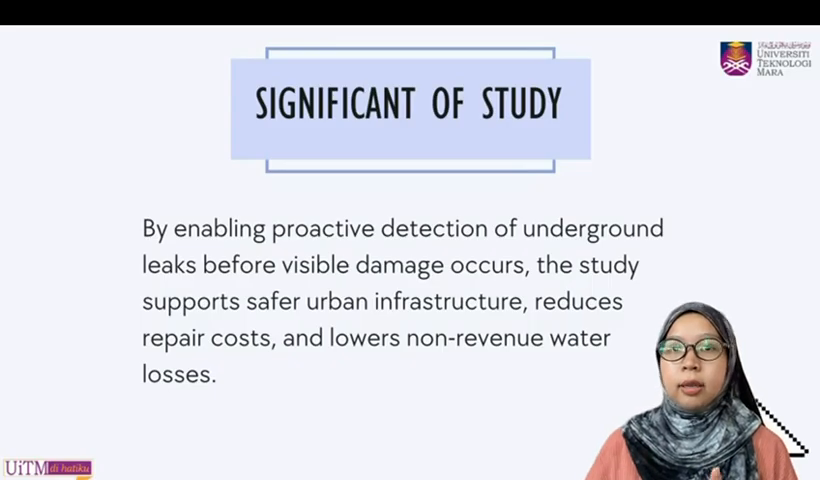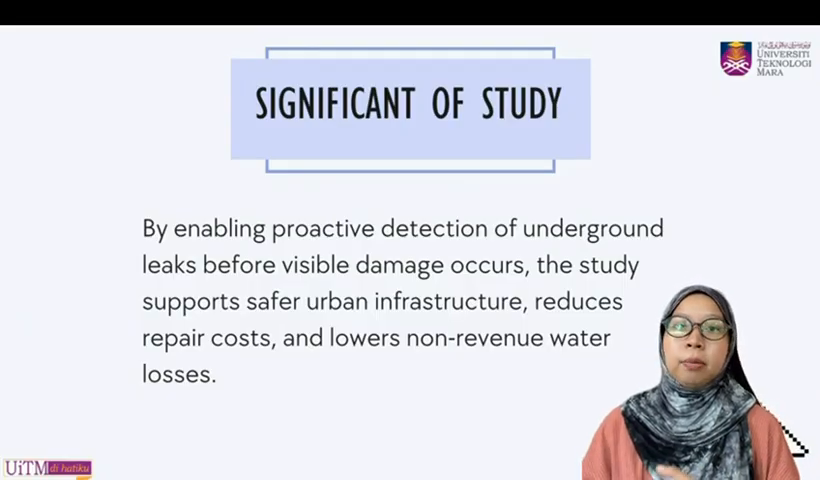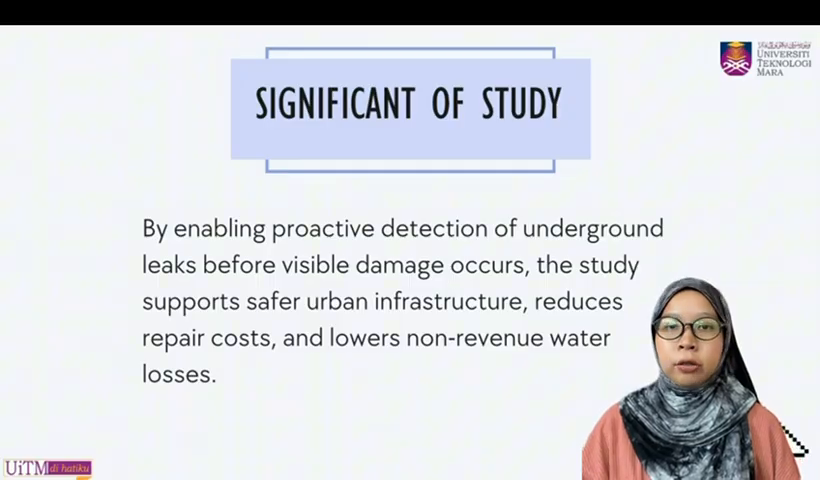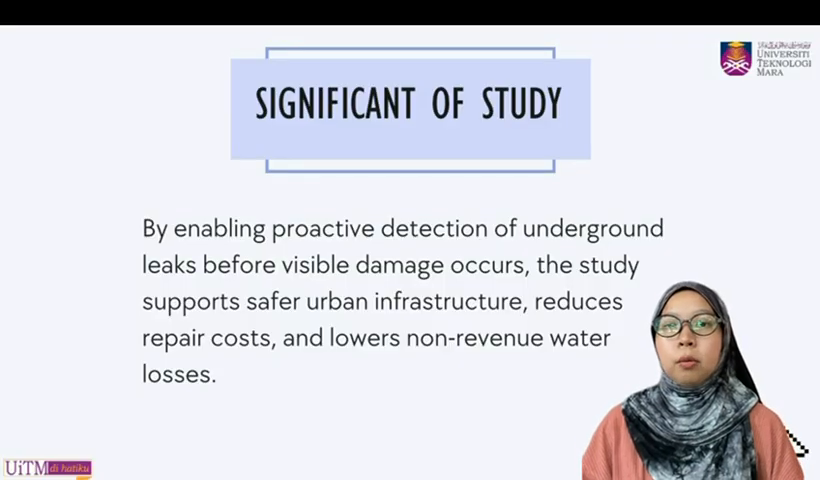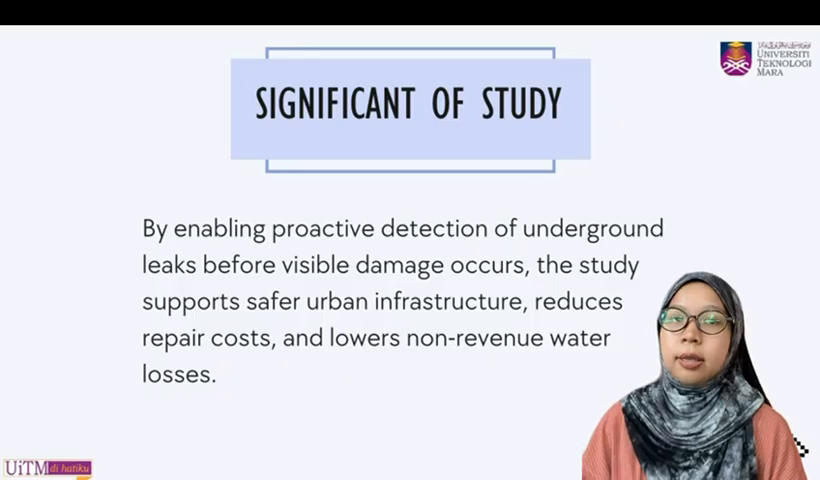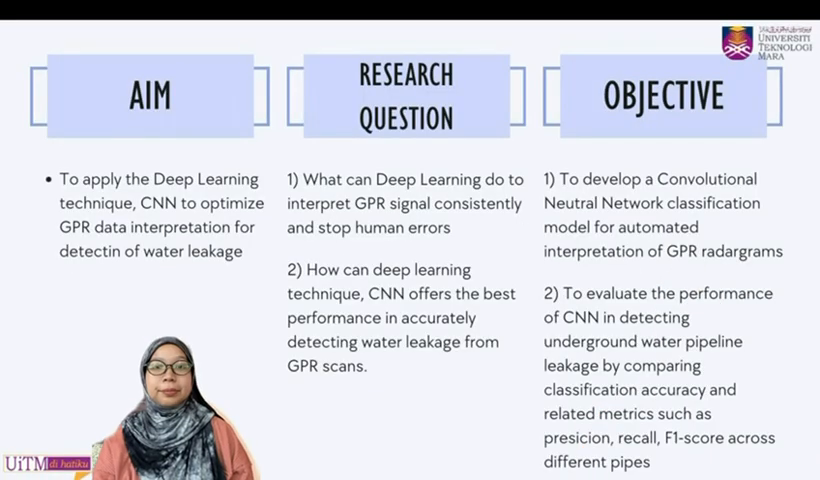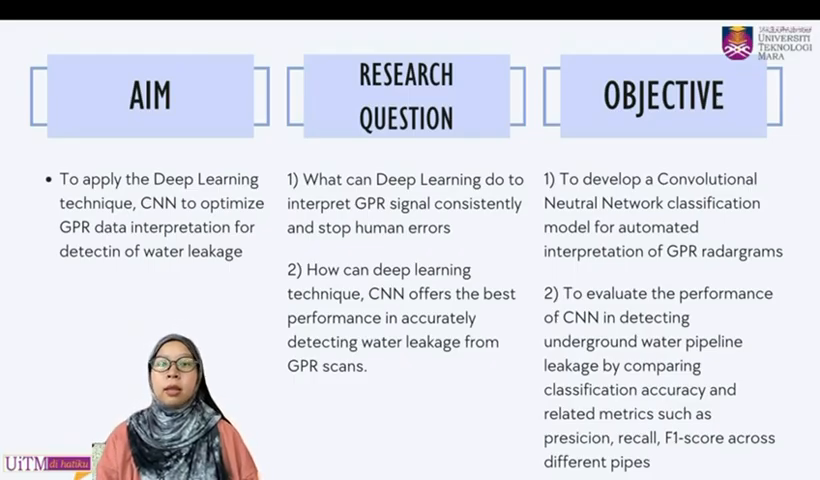Why is this study important? It is because proactive detection can prevent damage before it happens. This means safer infrastructure, lower repair costs, and reduced non-revenue water losses. In Malaysia, where water management is critical, this kind of proactive system can make a big difference. The aim of this study is to apply CNN to optimize GPR data interpretation.